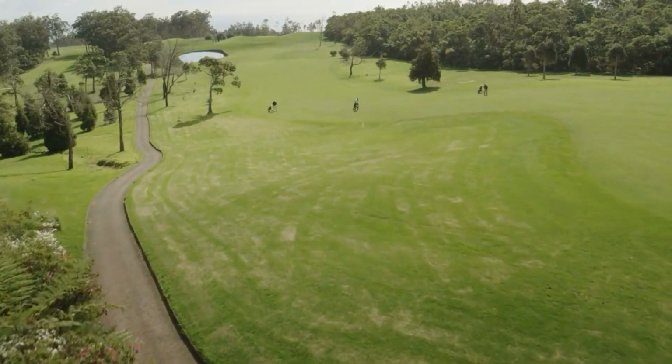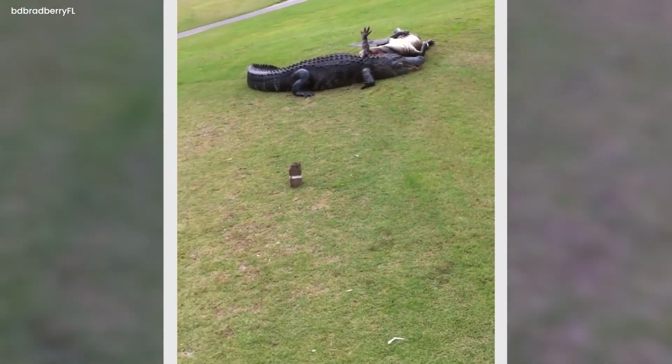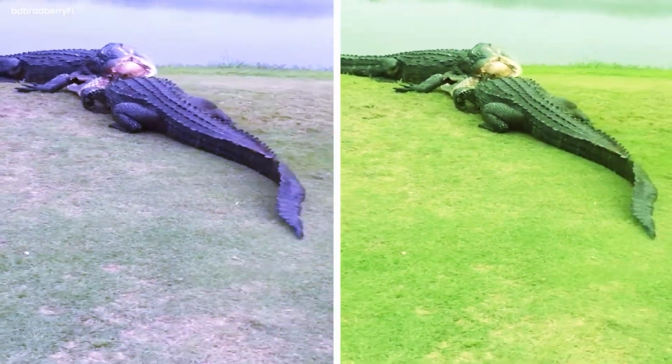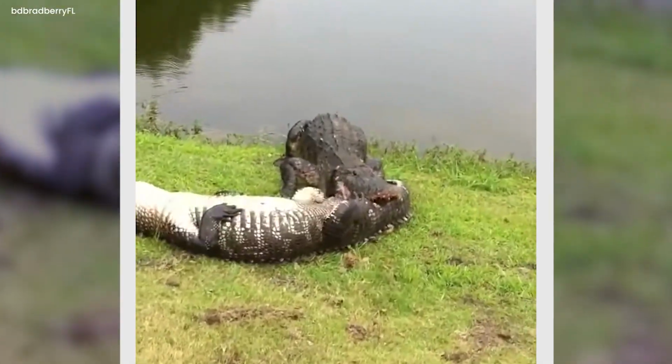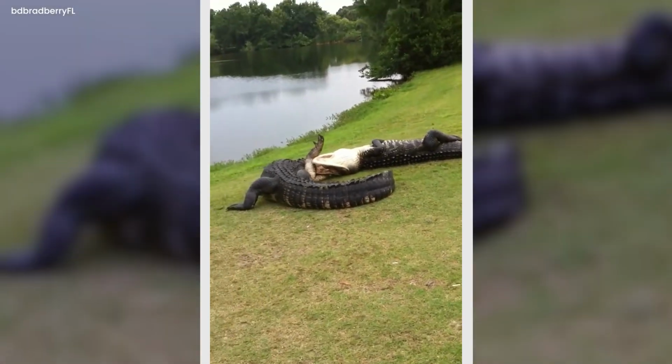Epic gator showdown. At the Eagles golf course in Tampa, Florida, two enormous 11-foot alligators fought in a vicious struggle for control, creating a riveting display. The golf course witnessed an incredible battle between these ancient reptile titans in the bright sunlight, a dramatic exhibition of territorial conflict and mating rights.